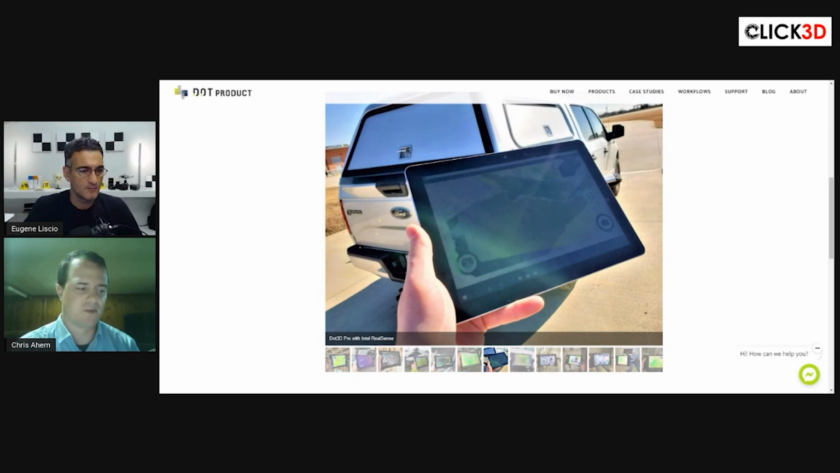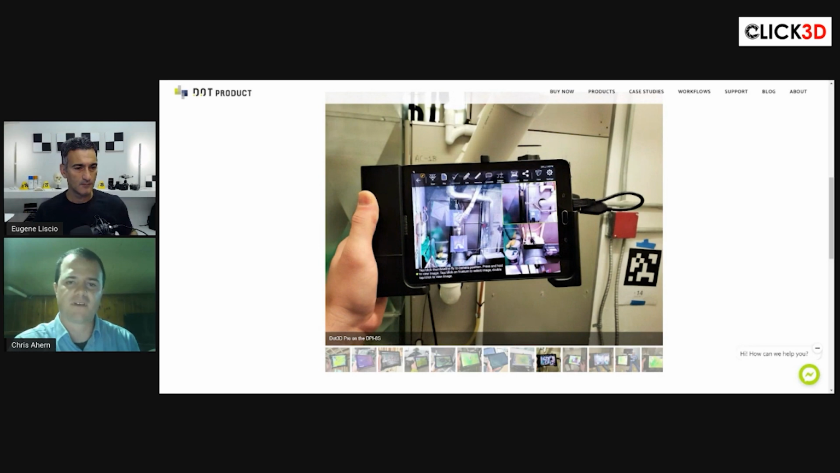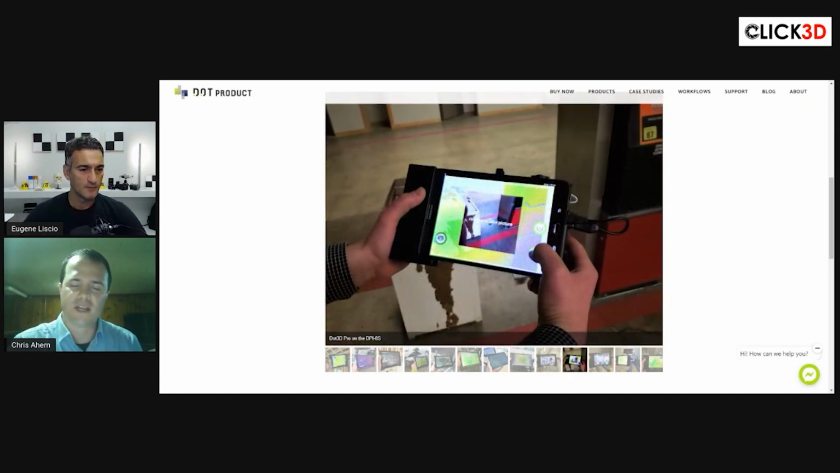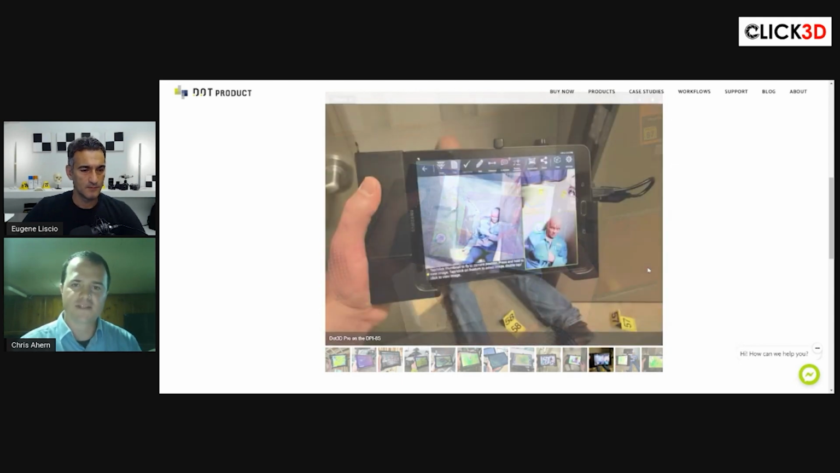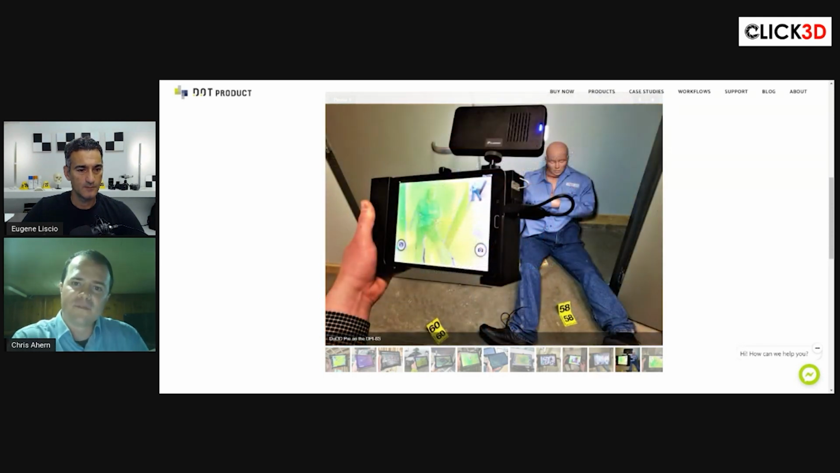So if you're trying to get into a CAD program with this data, or trying to register with another tripod data set in a third-party tool, you're always going to have to go for the Pro version. But if you're just trying to document an entire scene in 3D, mark it up, take measurements and share the data within the Dot3D environment, then you can do that all in Dot3D Lite.